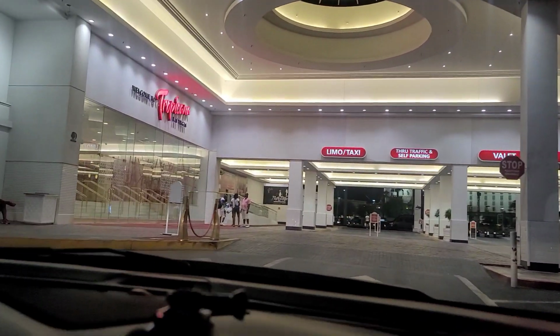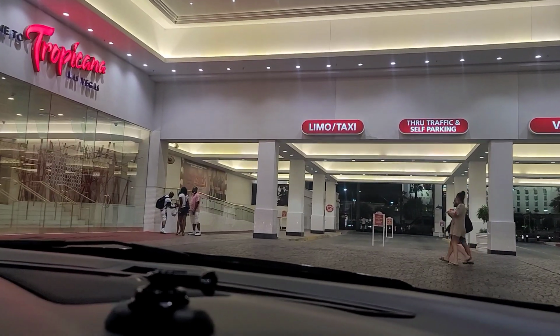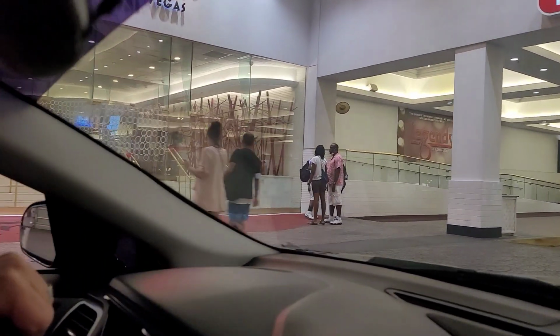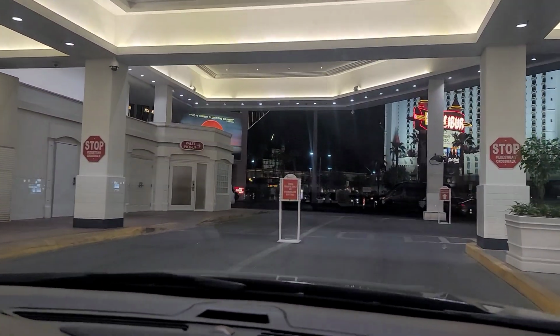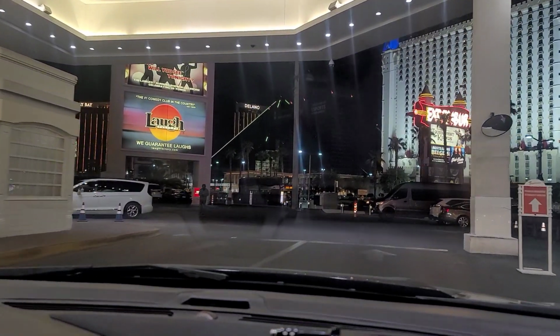It used to be a really cool place. I stayed here many years ago, and it was a pretty cool place. But here's the entrance, the valet, limo, taxi. And you can see out here they don't even have a valet working right now, so it kind of tells you a little bit about it. We're gonna go take a look at the old Hooters, which is now the Oyo.